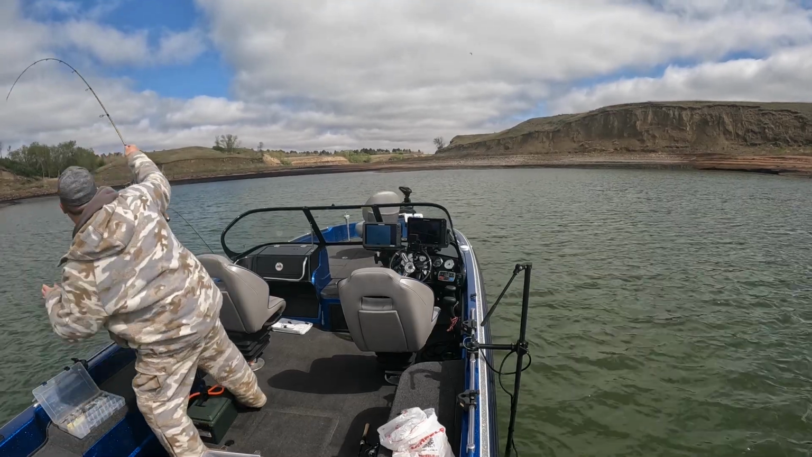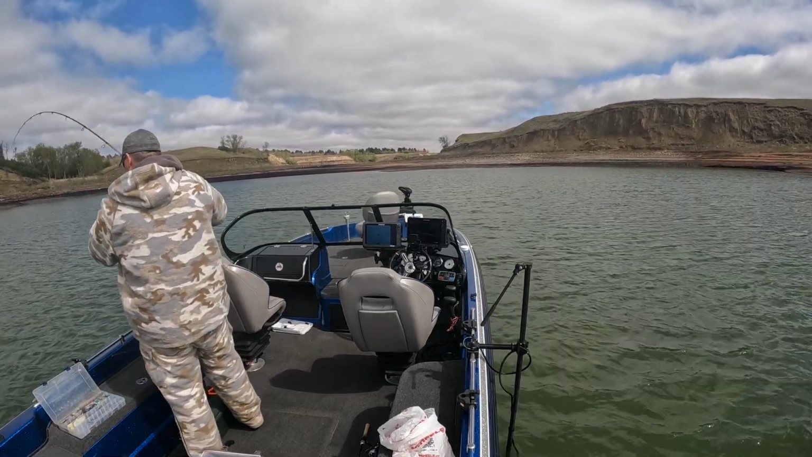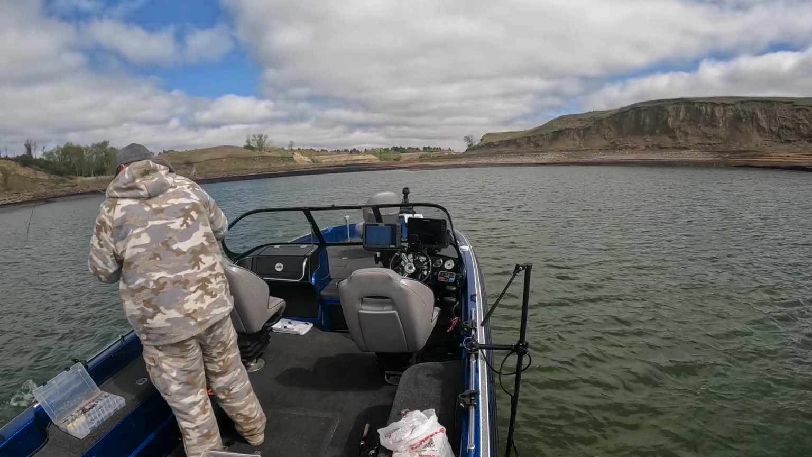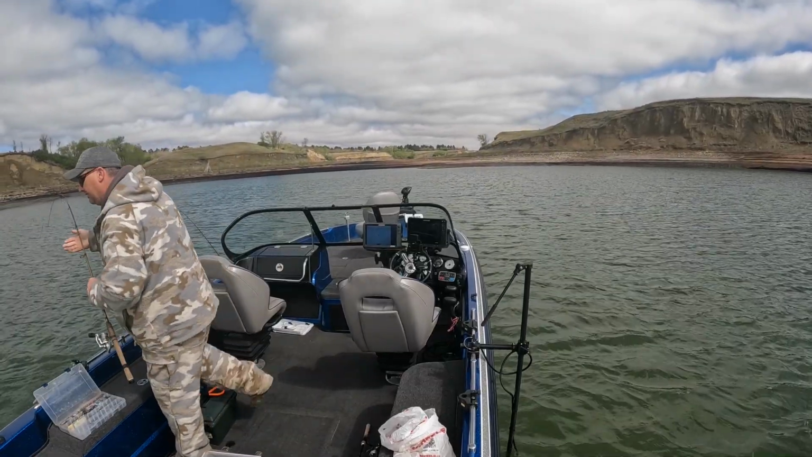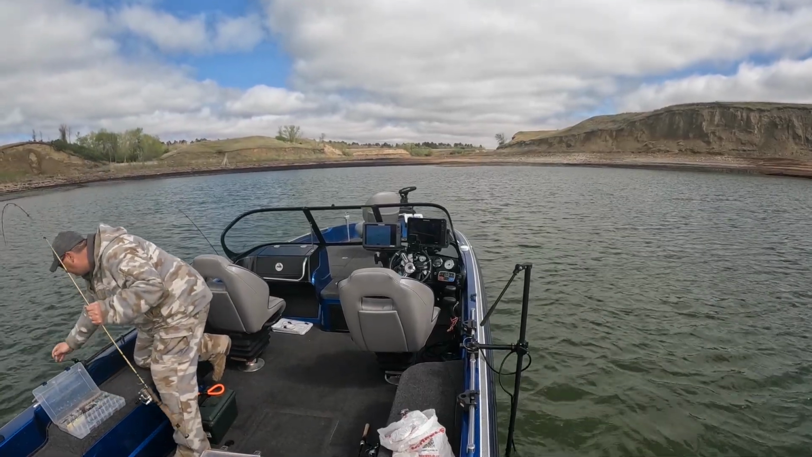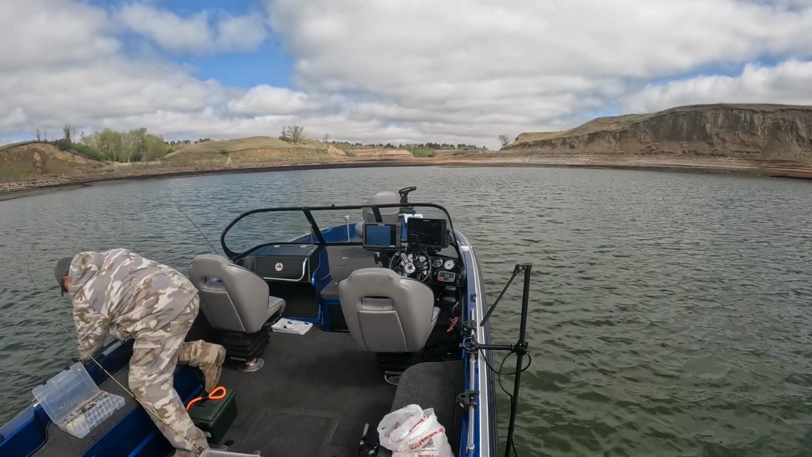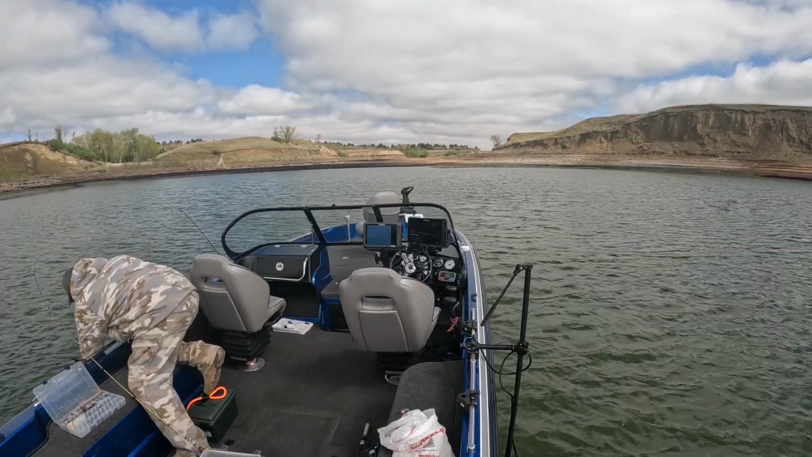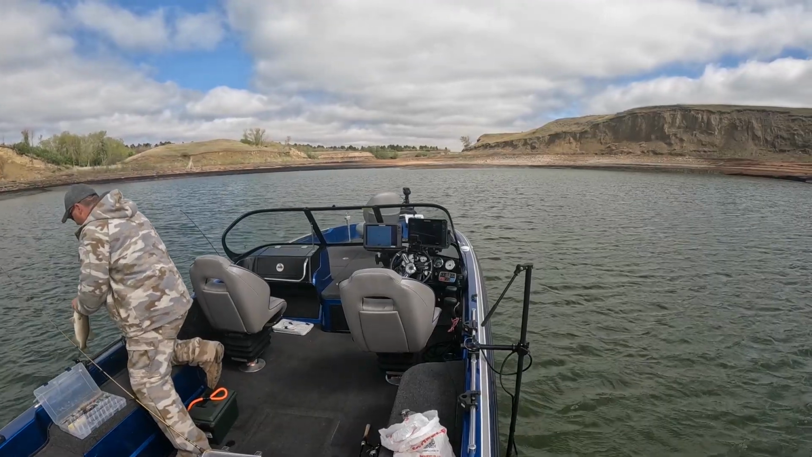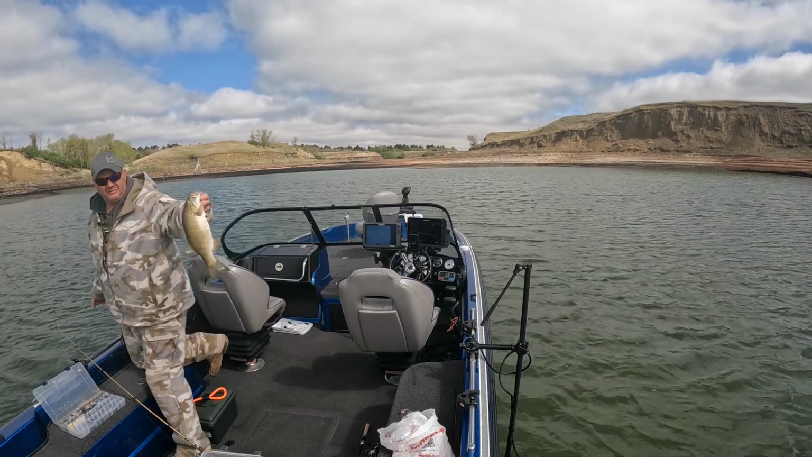There, we got one. Got one on the dead stick here. Don't think it's a walleye. Nope. Smallie. Oh, come on. One of the drop shot.